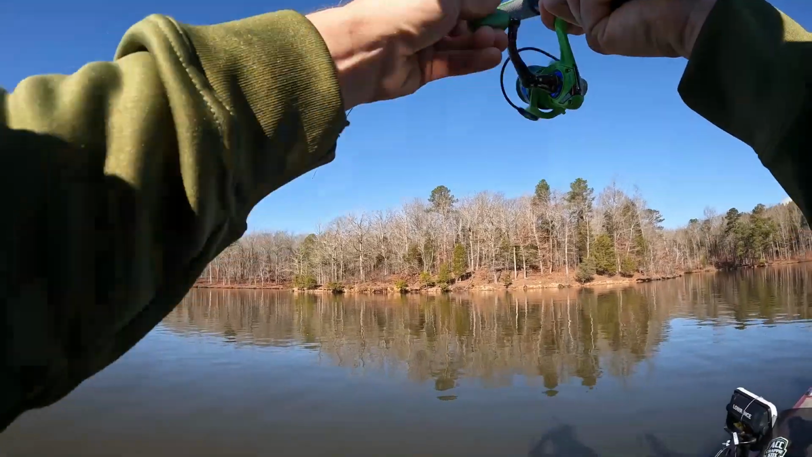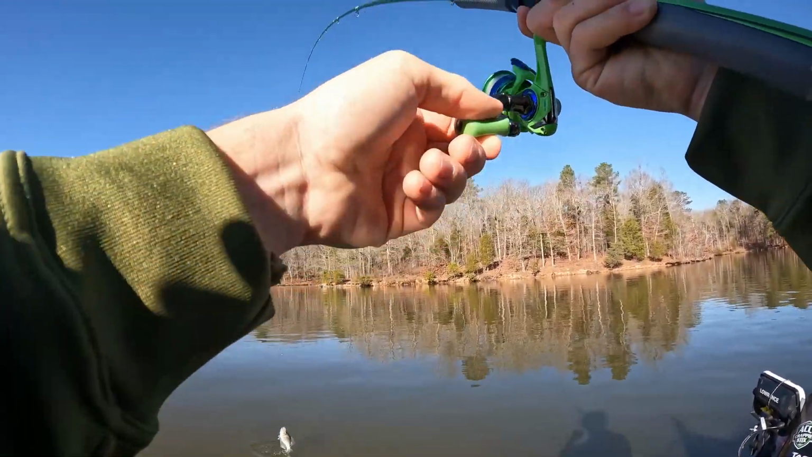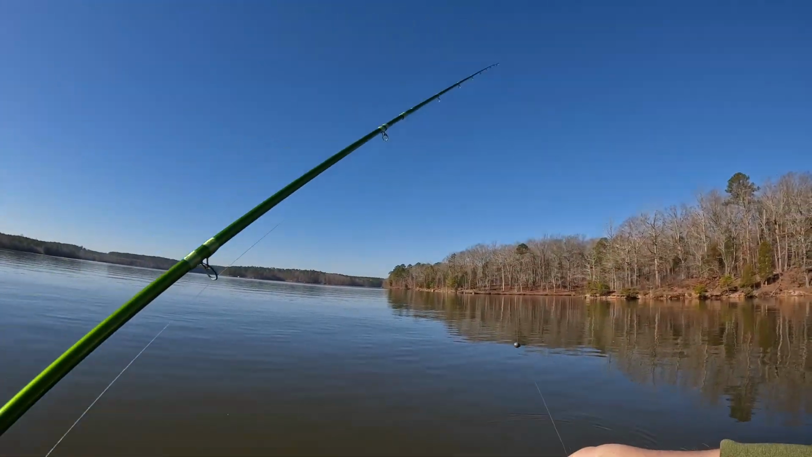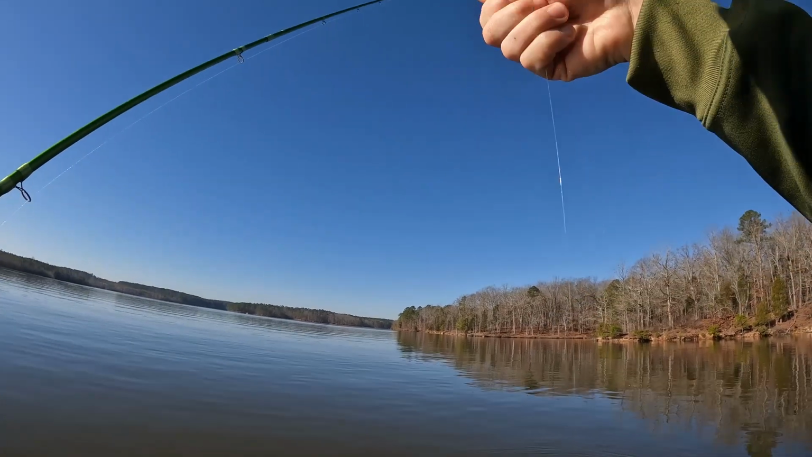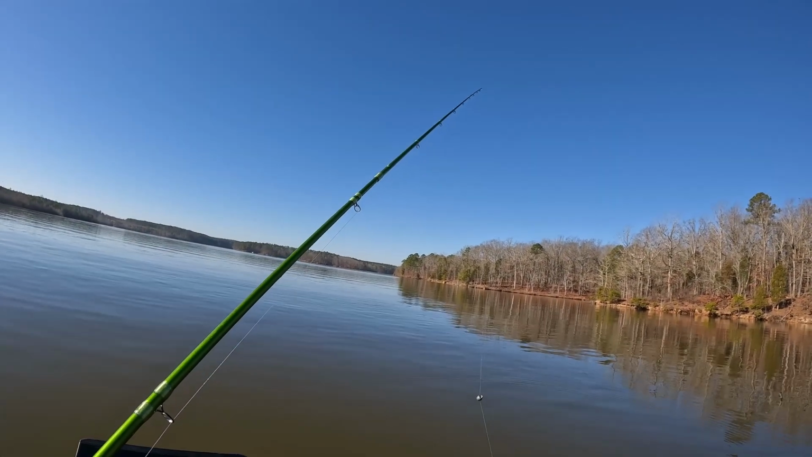There's another one. He's alright, he just ain't that big. There. Once you pull them out of the water, but they want this jig.